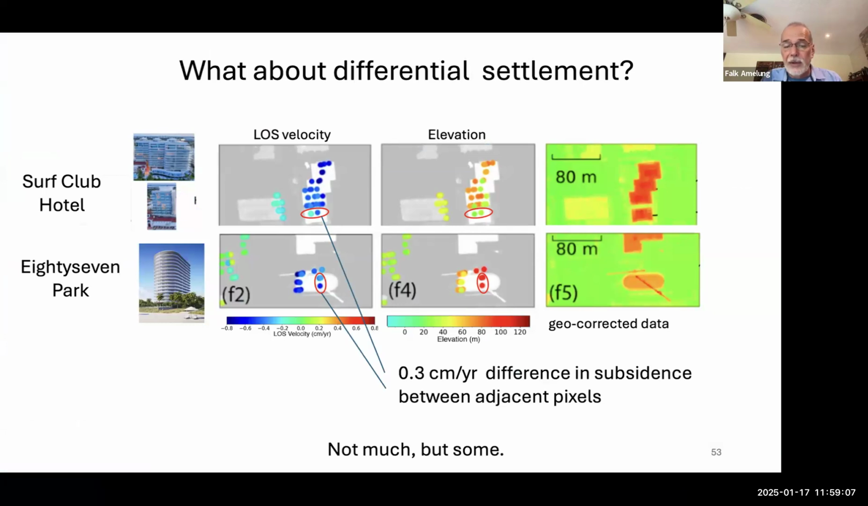So what about differential settlement? What I showed up to now is that the whole building just goes down by itself. It's annoying, and sea level rise may exacerbate flooding, but it's not really a big problem for the structure. Differential settlement would be a problem. We haven't looked at it very much in detail. We don't see much, but we do see a little bit.